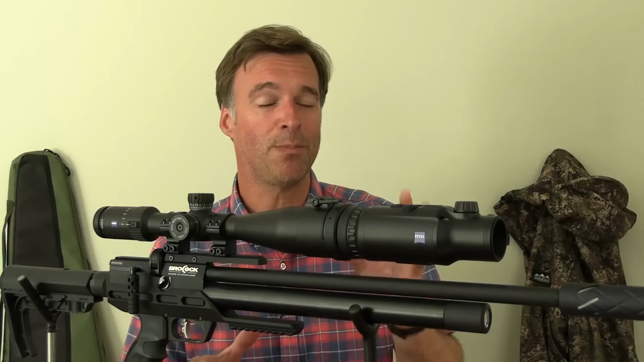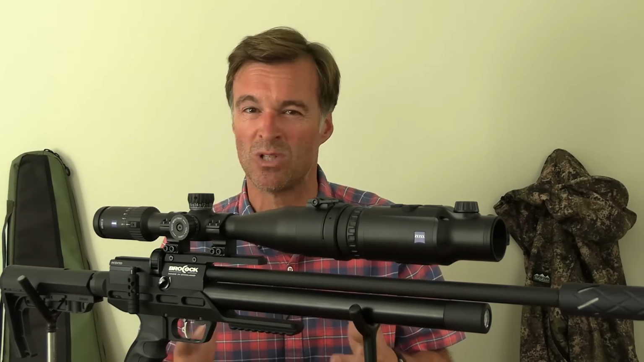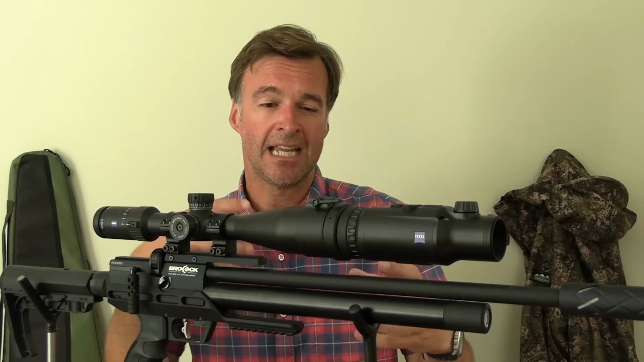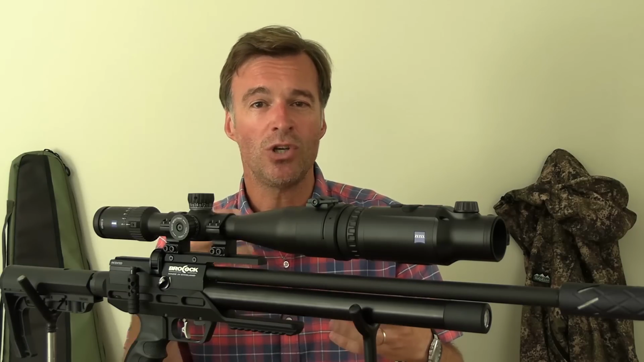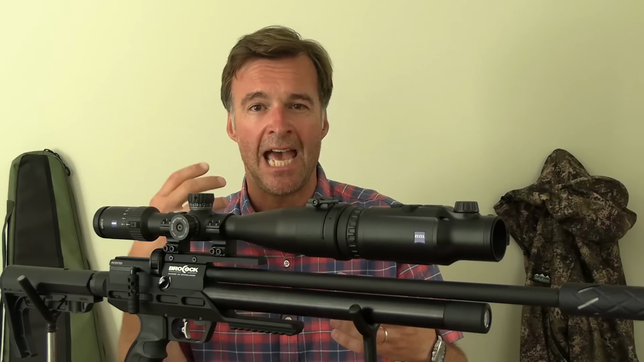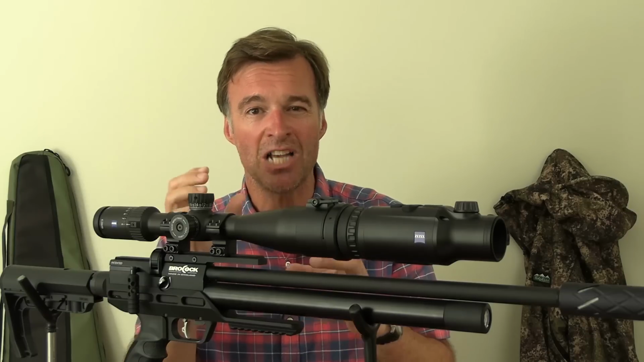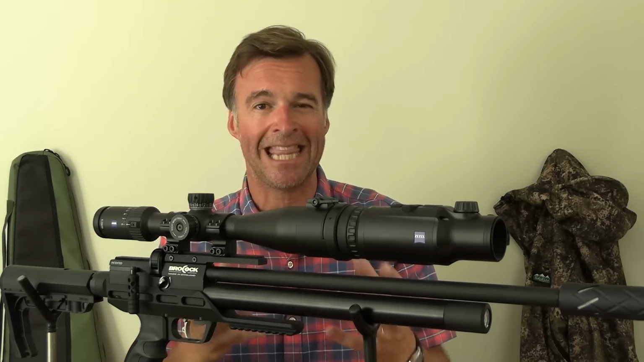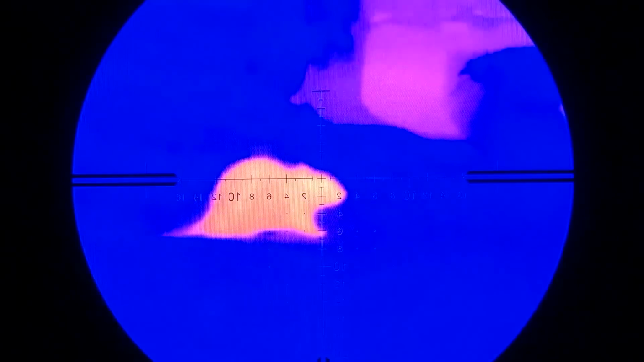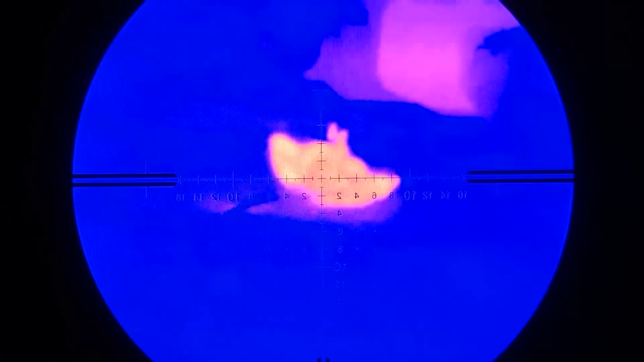Some thermal units, and particularly clip-ons, can create an image that is a bit vague and difficult to define, but certainly not this Zeiss. This one gives you the clarity and precision, not just for really clear quarry identification, but to confidently take headshots and with the precision to aim for the exact part of the head that you want to strike. And that makes for really clean, humane kills, even on tiny quarry like rats. As I said before, my scope cam footage doesn't really do it full justice.